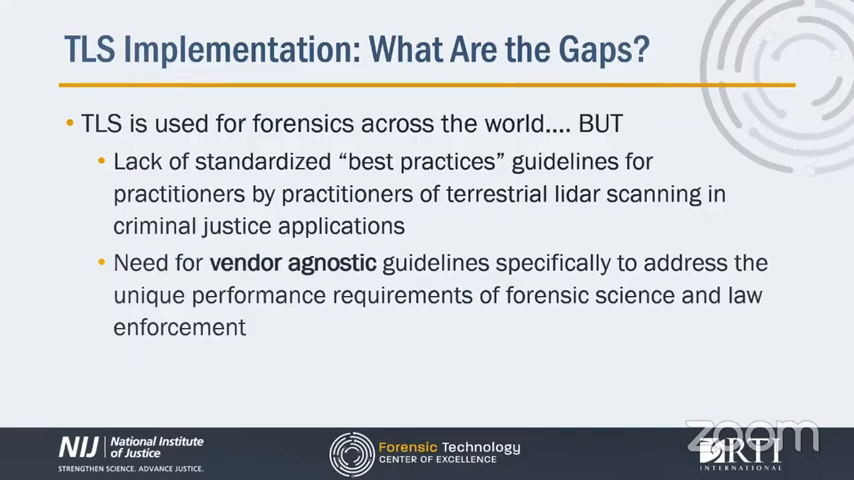The goal of the TLS working group was to develop resources that reflect consensus-based best practices that standardize and improve the use and application of TLS in crime scene documentation and reconstruction. Our hope is that this will assist in establishing a minimum standard for capture, processing, analysis, visualization, presentation, and storage of TLS data in a forensic context.